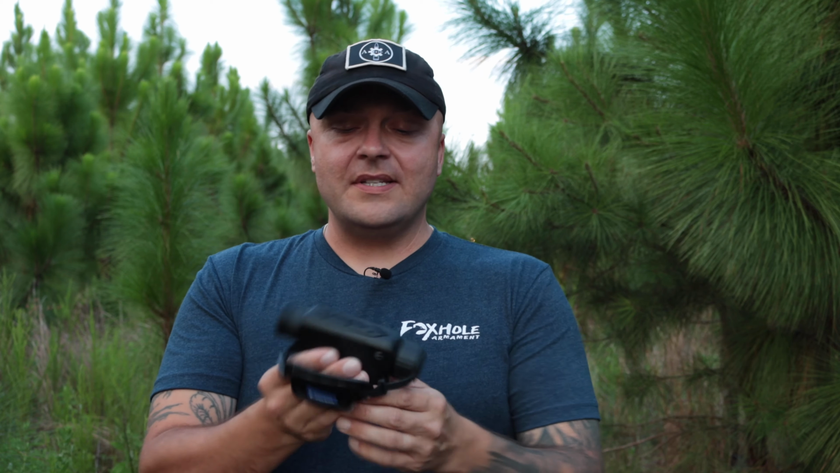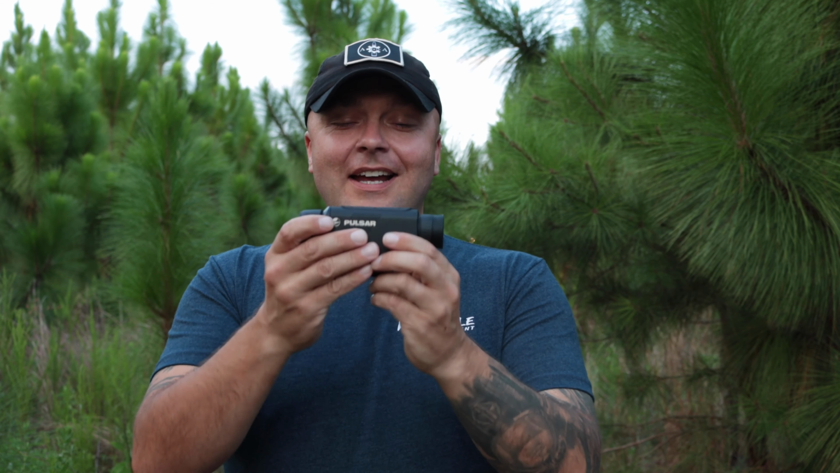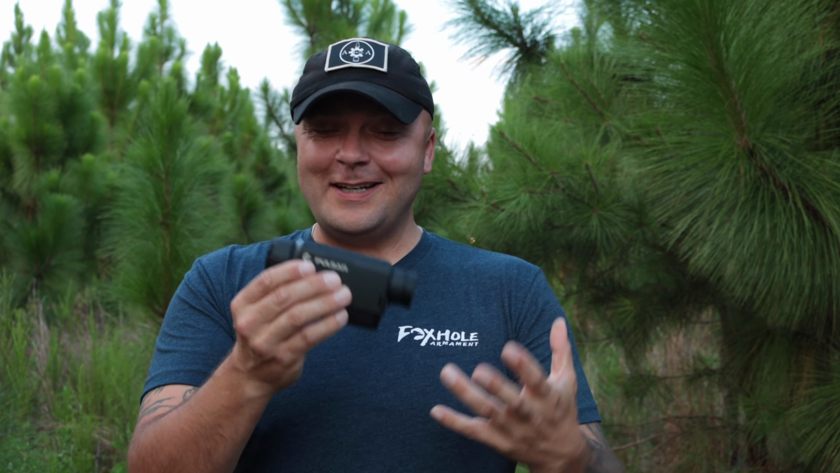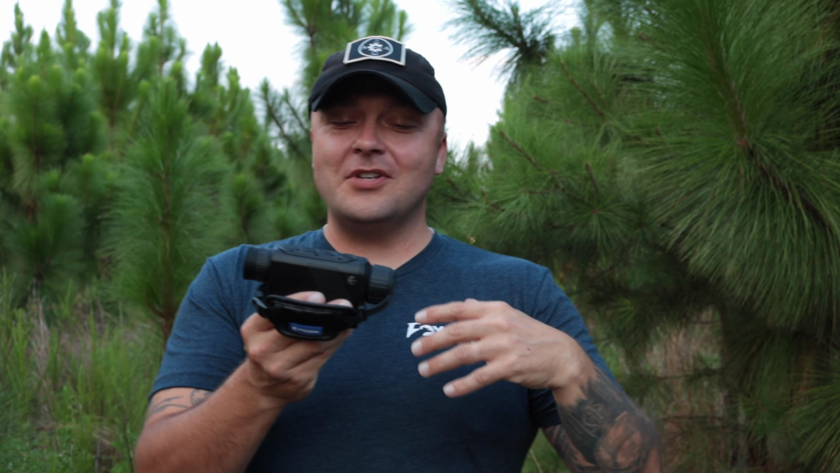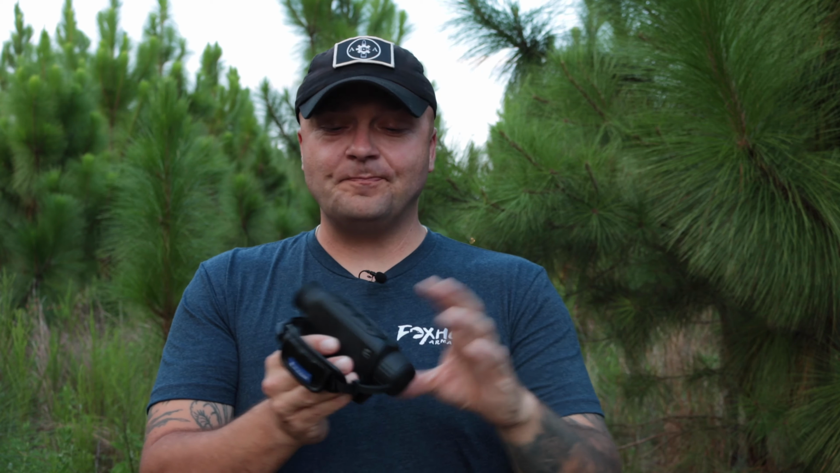So, what is it? It is a tiny handheld scanner that'll fit in your pocket. I mean, that's awesome. You can throw it in your back pocket, your side pocket, a backpack. It is absolutely amazing how small these are getting the farther we go along. And a couple years from now, I just can't imagine how small these things are going to be.